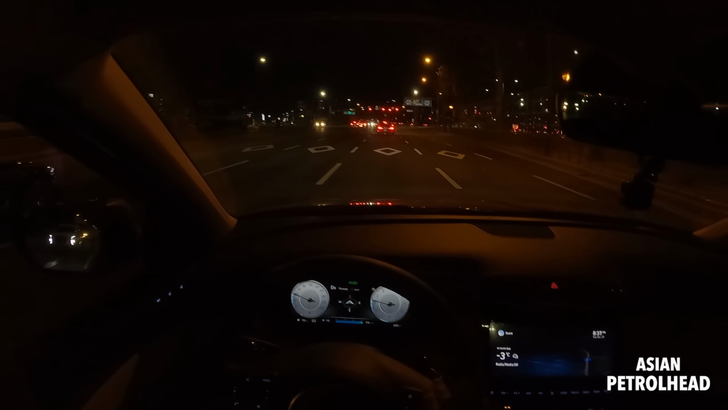With the new tail lamps. You guys do let me know what you think about that. It looks quite sexy. I like it.